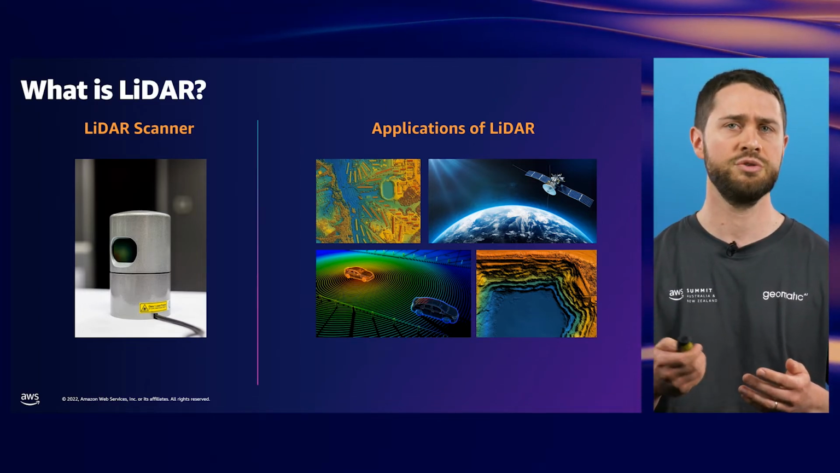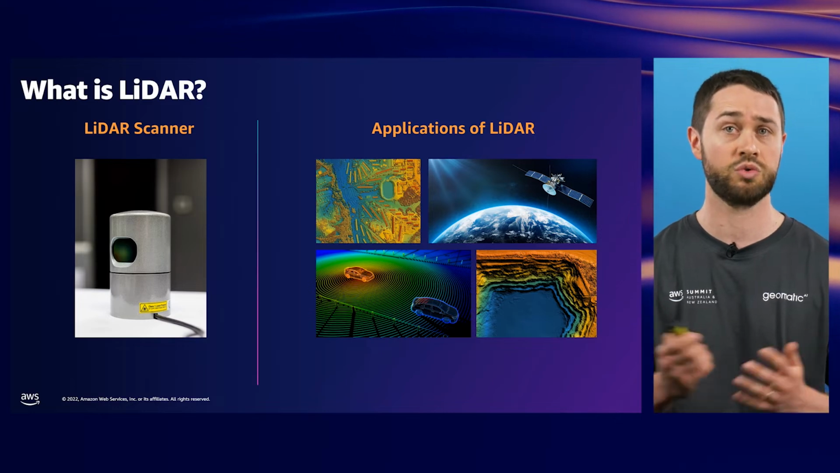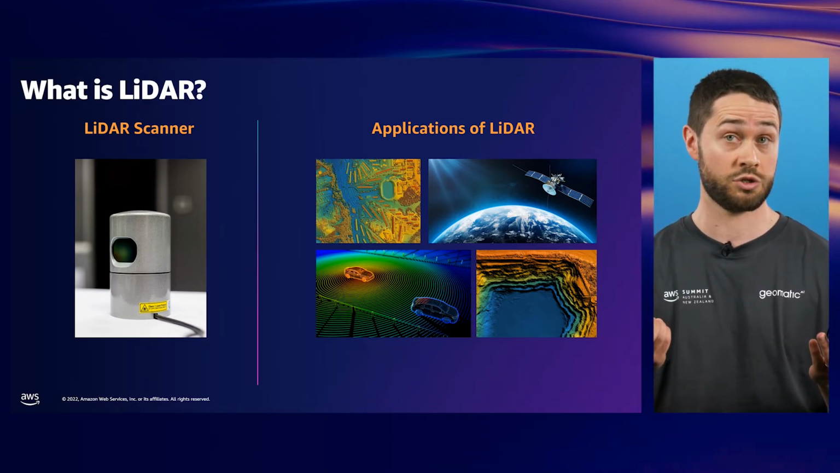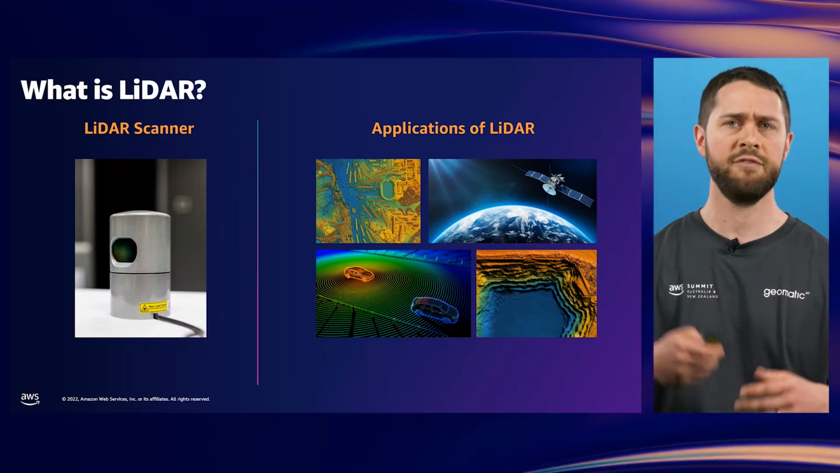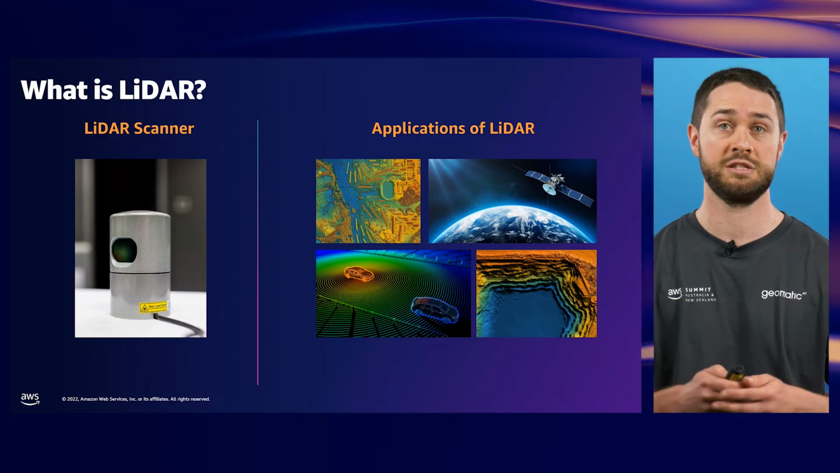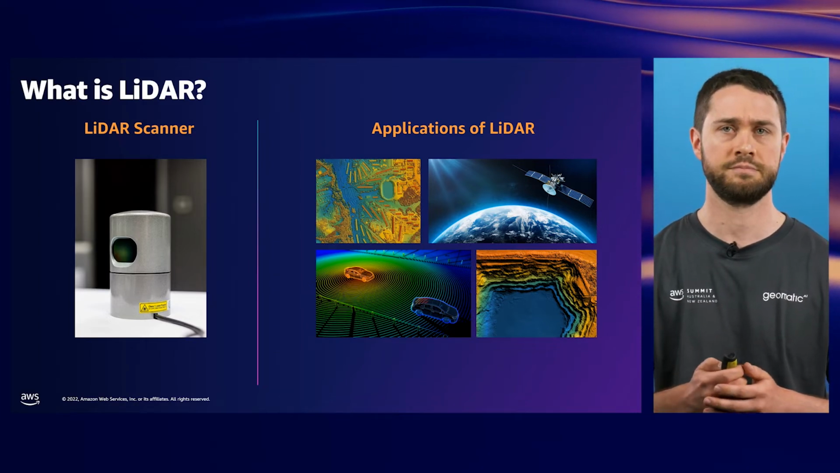LiDAR scanners are used in a whole range of applications, including mapping over land and coastal waters, for navigation and self-driving cars, and even in climate research to measure water vapour and pollutant gas concentration in the atmosphere, and for space exploration, such as on Mars, for atmospheric research on NASA's Phoenix lander, and for navigation on its Ingenuity helicopter.